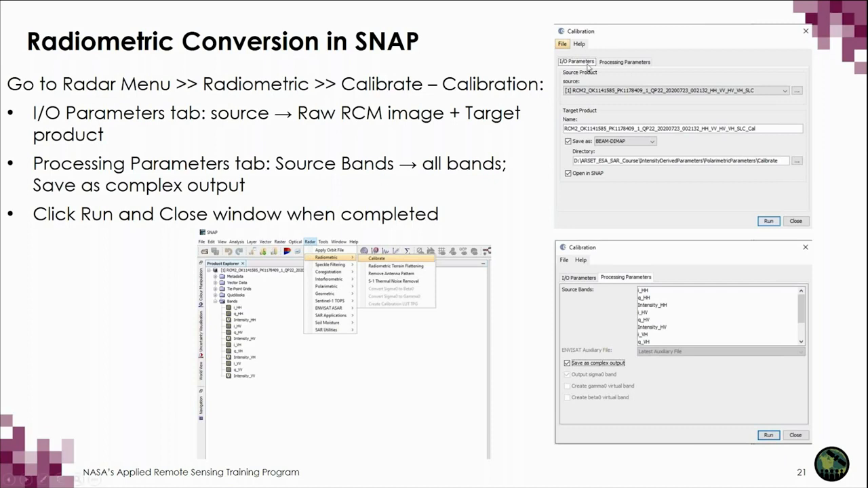On the I/O Parameters tab, you will make sure that your source is set to the raw RCM image and that you've named an output product and an output location for your target product. On the Processing Parameters tab, you just want to ensure that all source parameters are selected and that you're saving your output as complex output. You will run the window and it will close when completed.